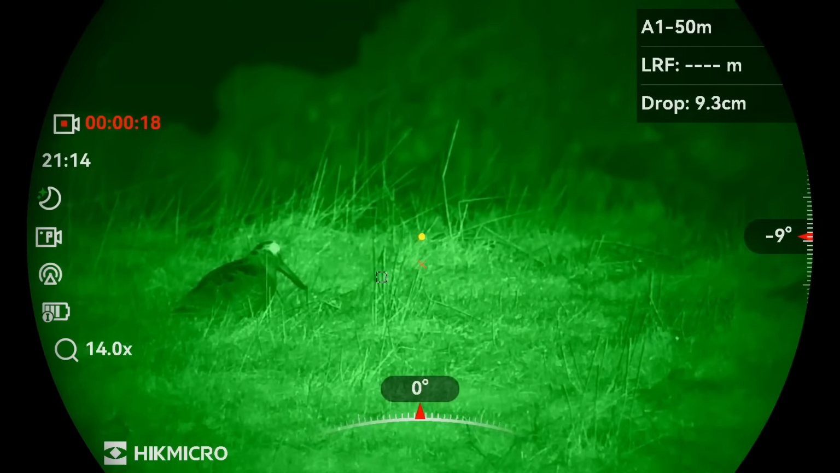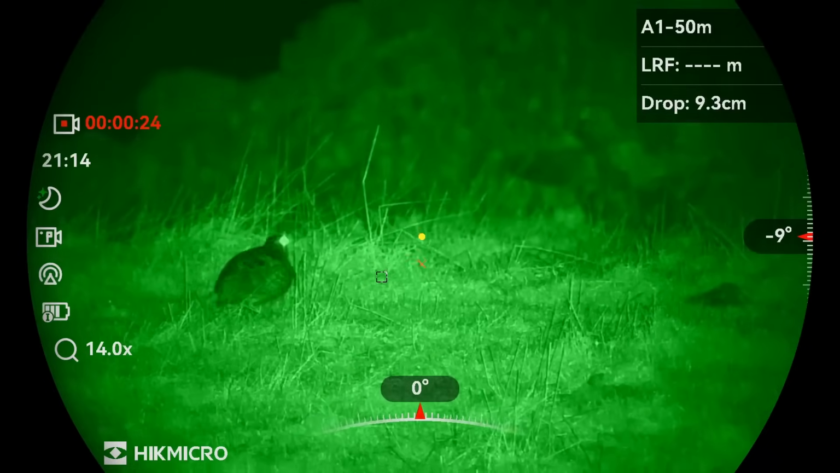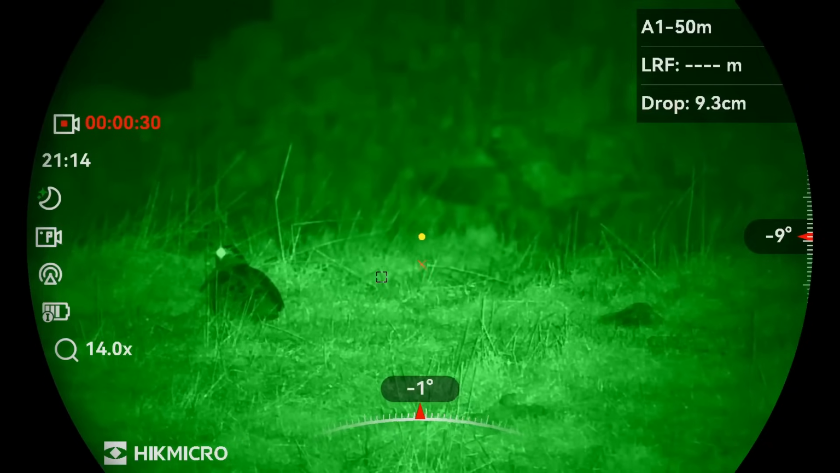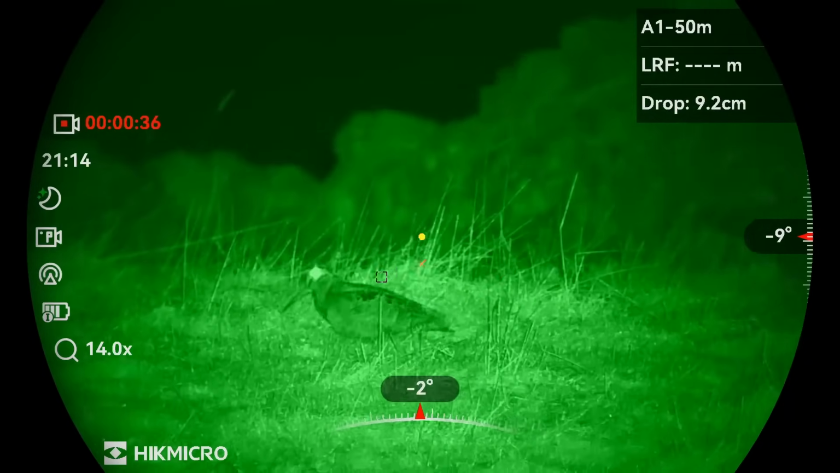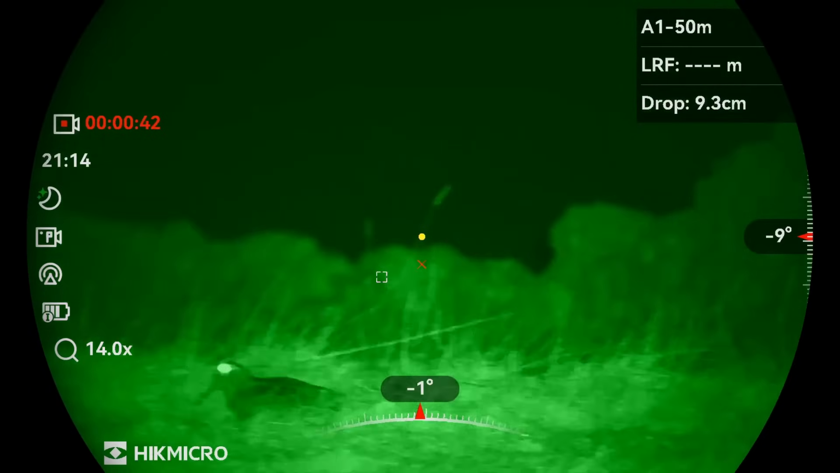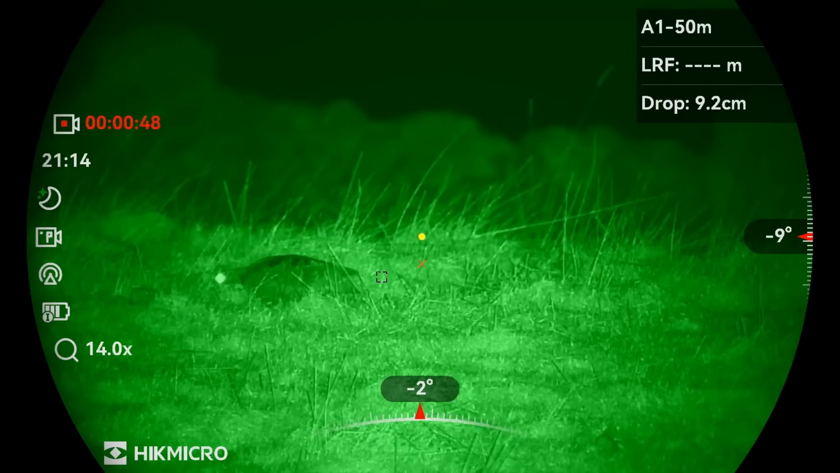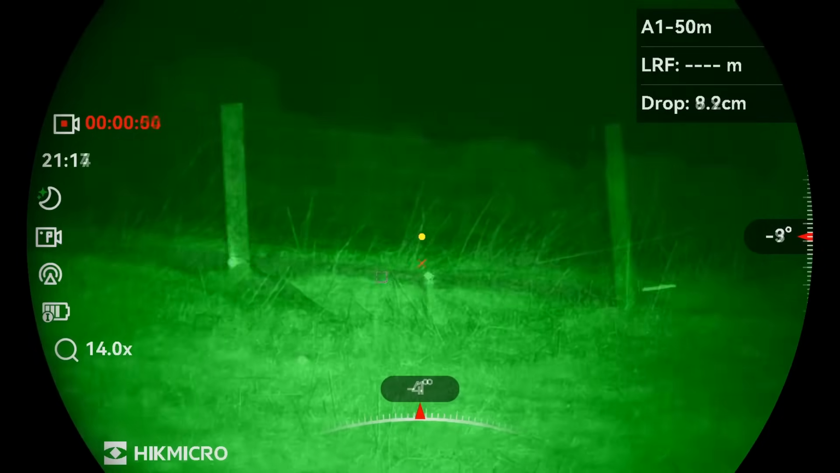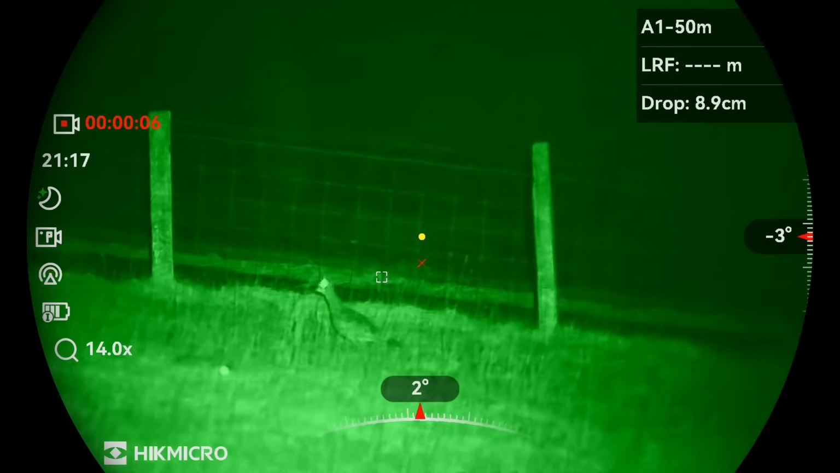I love this time of year because the night just comes alive with all the calls of all the ground nesting birds that are coming in now, getting ready to breed. We have the woodcock, snipe, curlew, oystercatchers. It's fantastic. And I know by us controlling vermin all year round, we're giving these birds a fighting chance. It's all about controlling numbers and keeping a balance on everything. And this is what a lot of people don't understand. And talking of curlews, here we have one now.